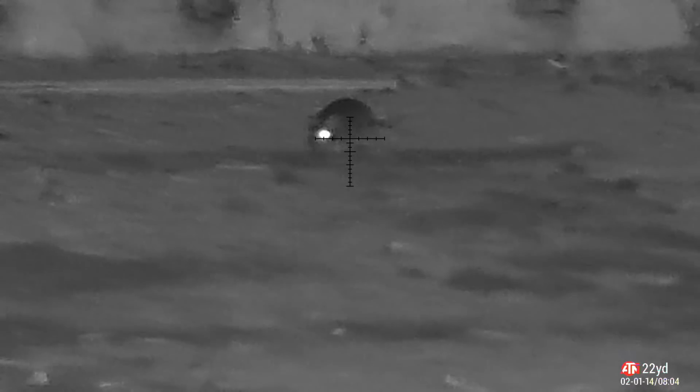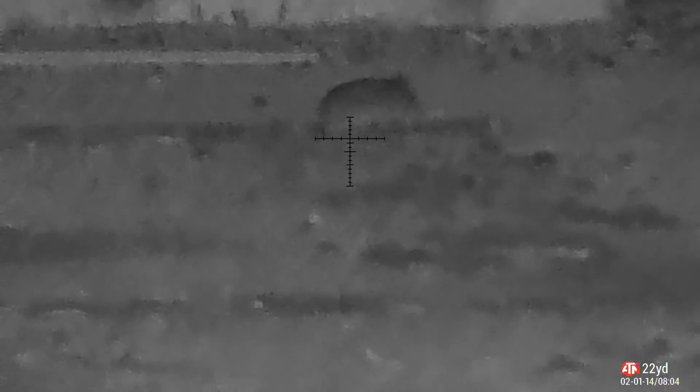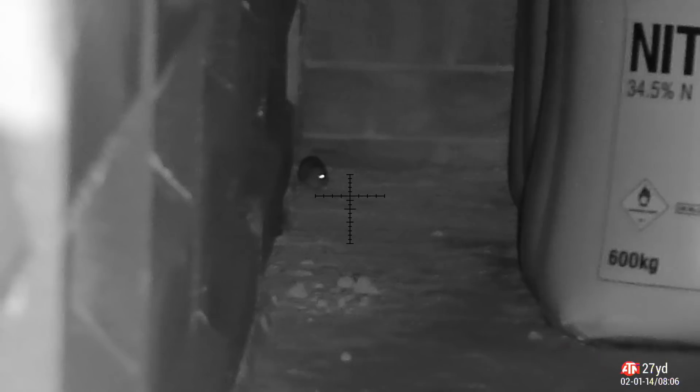Now I'll swap back to the exact RS, which is 13.43 grain, and much faster. I'm getting about 629 feet per second with these, as against 420 I believe with the monsters.